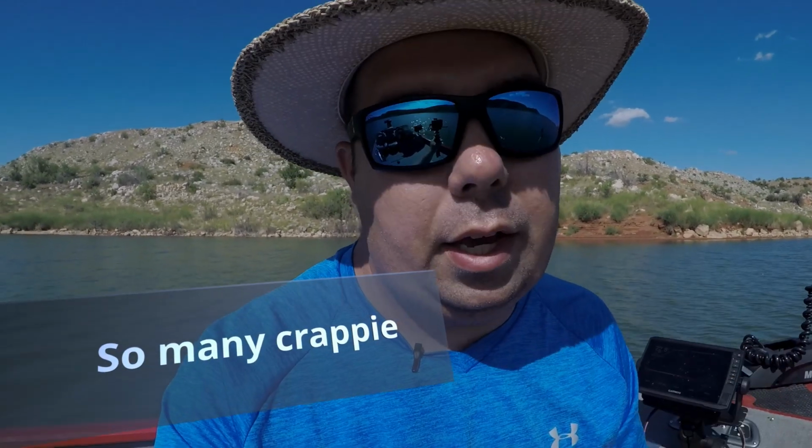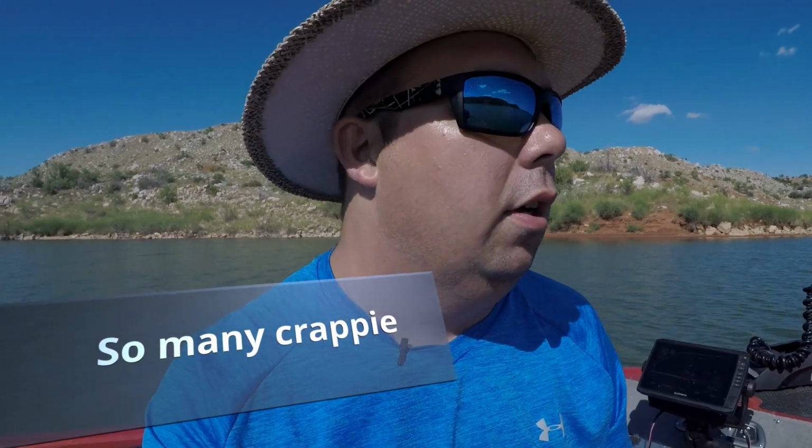I can put the jig right in front of any crappie's face and make him strike it. It's actually helped me several times in determining whether or not I'm using the right color, the right jig size, or even if they're spooked from the line. So definitely beneficial in those regards.